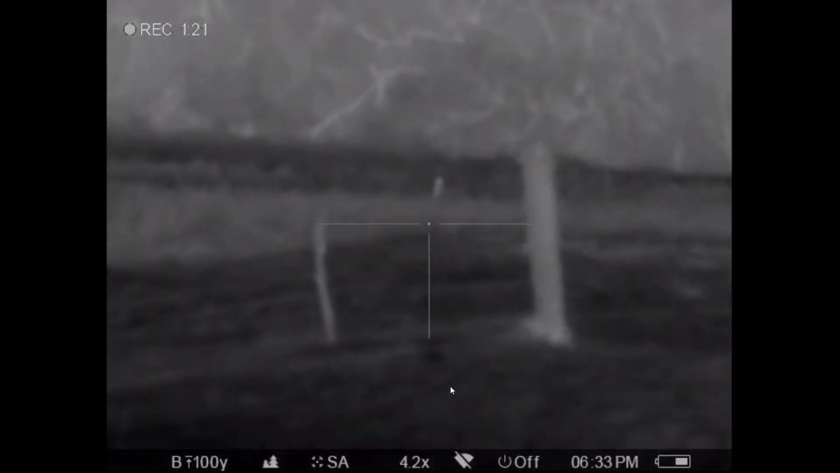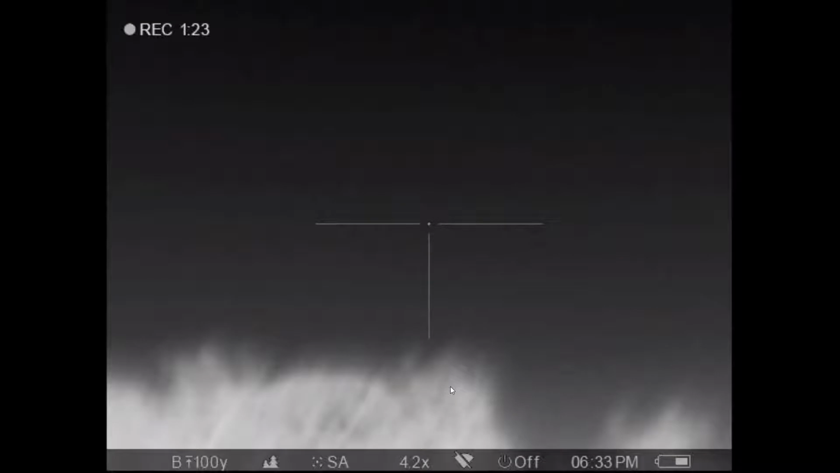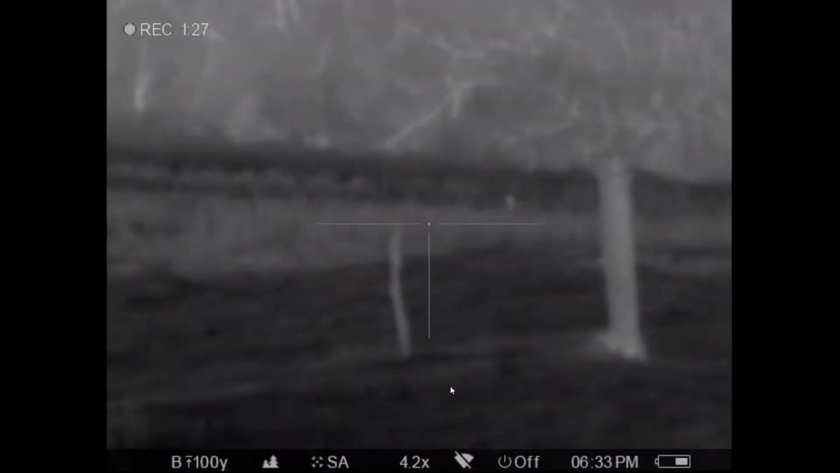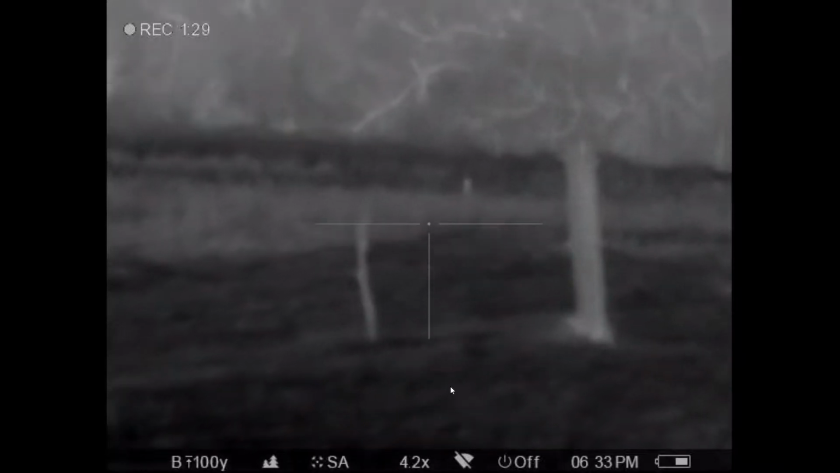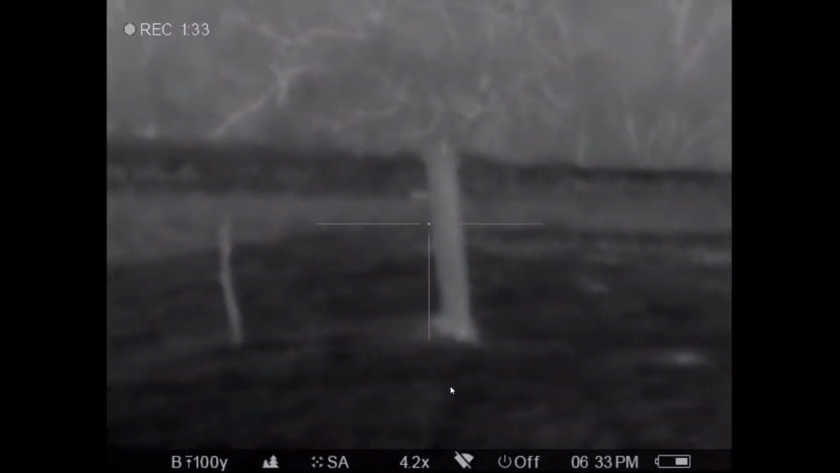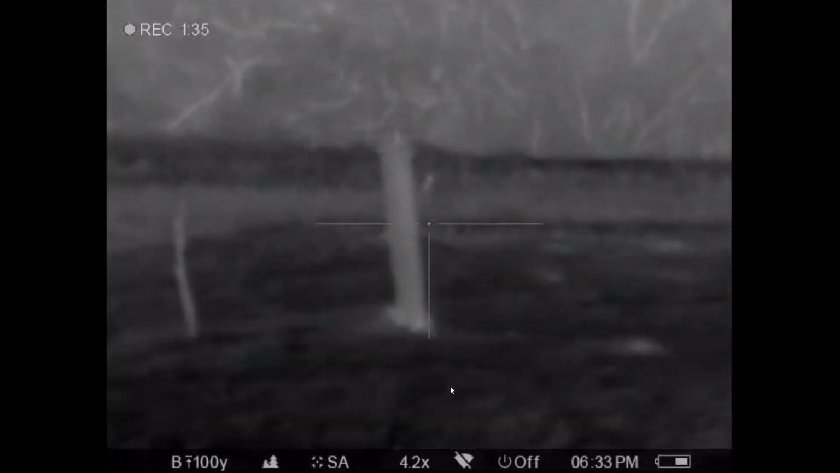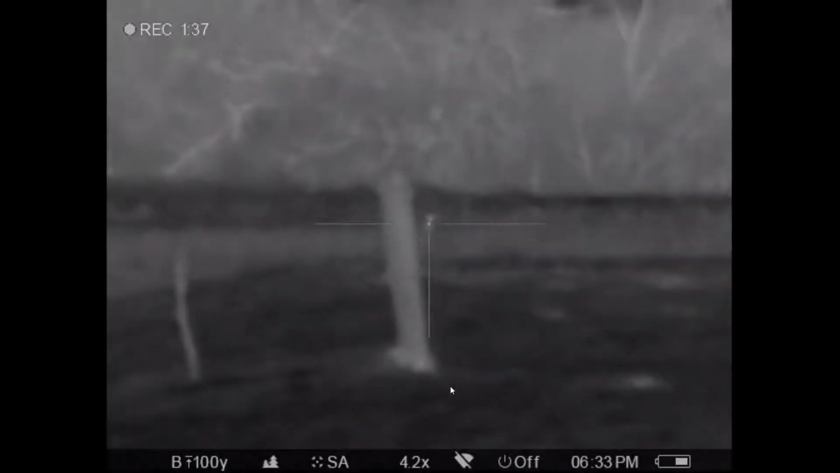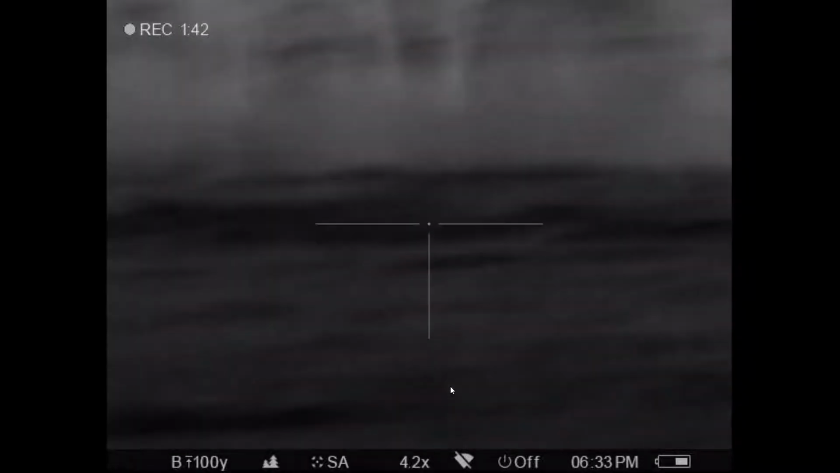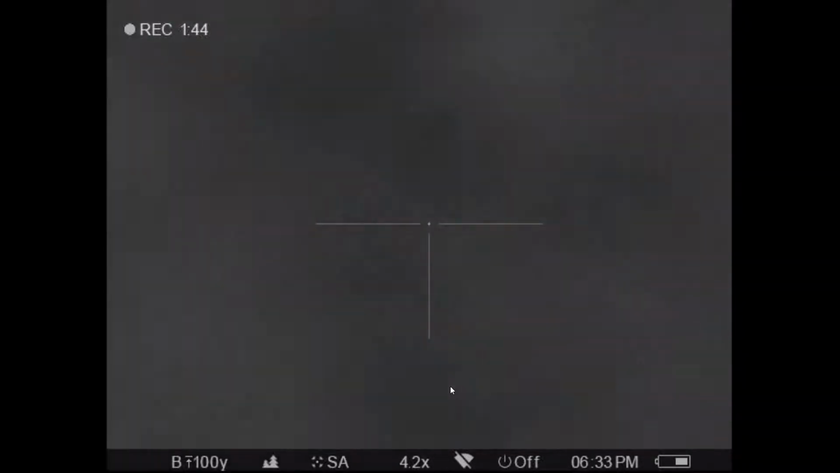I don't think he's gonna come in any closer. And I'm trying to get Trussell to hurry up because I'm holding my gun up there, and the arm's getting tired. I didn't have a rest, so anyhow, old coyote, he moves off to the side, and I say, shoot him. Next thing you know, boom, he goes down. And like I said, that was over 300 yards.